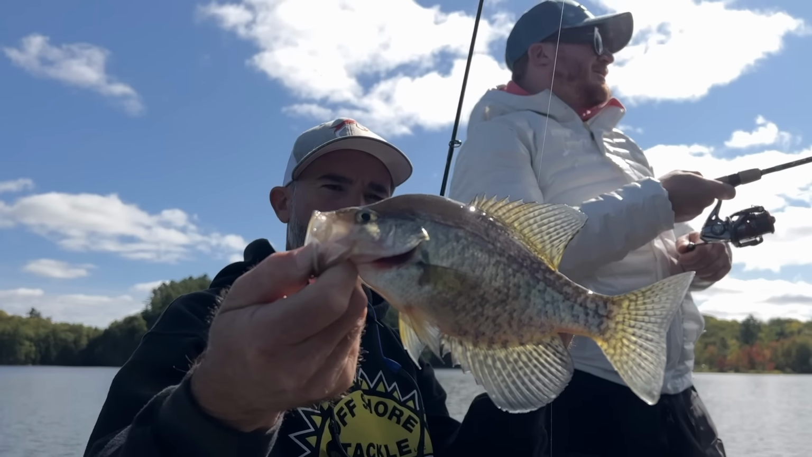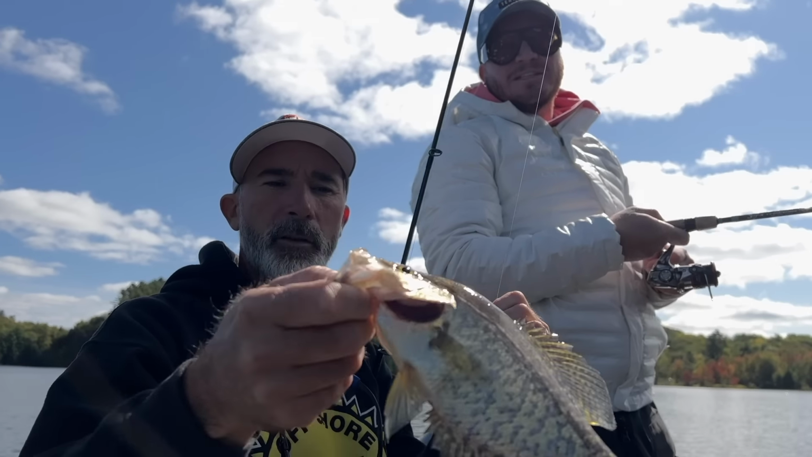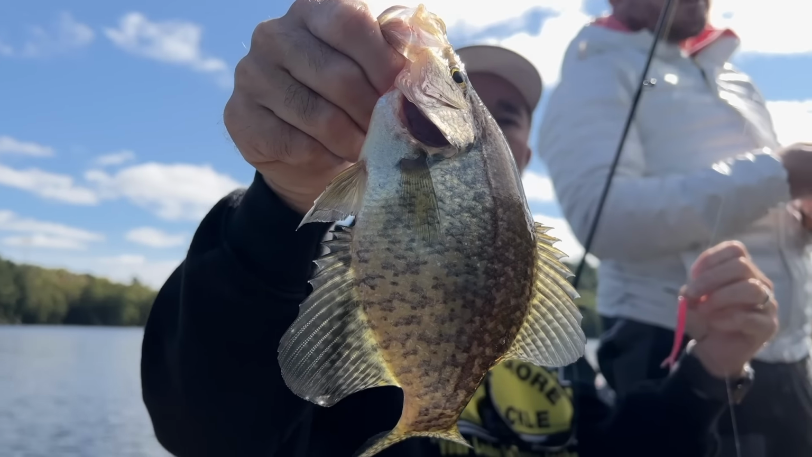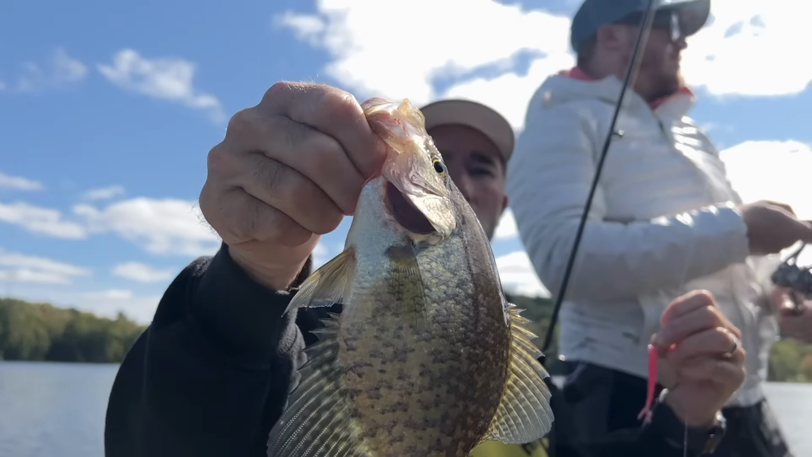Beautiful, seeing a future generation of crappie in this lake. Yep. And it makes you appreciate the big one Adam caught. Always appreciate the big ones. We're gonna let that one go.